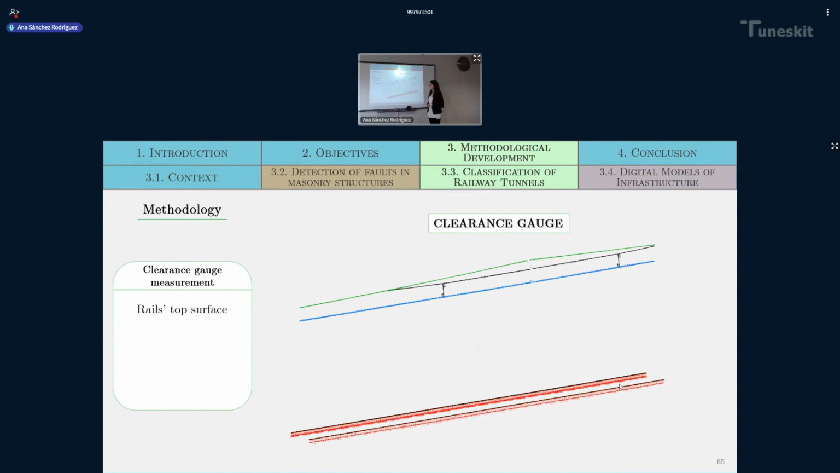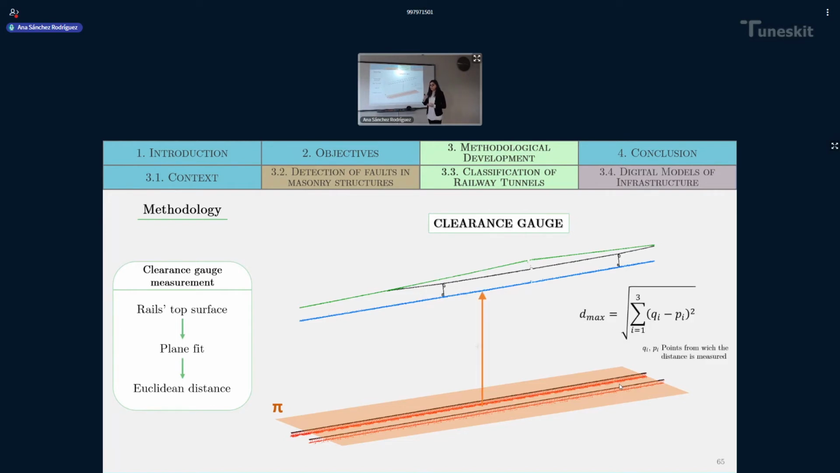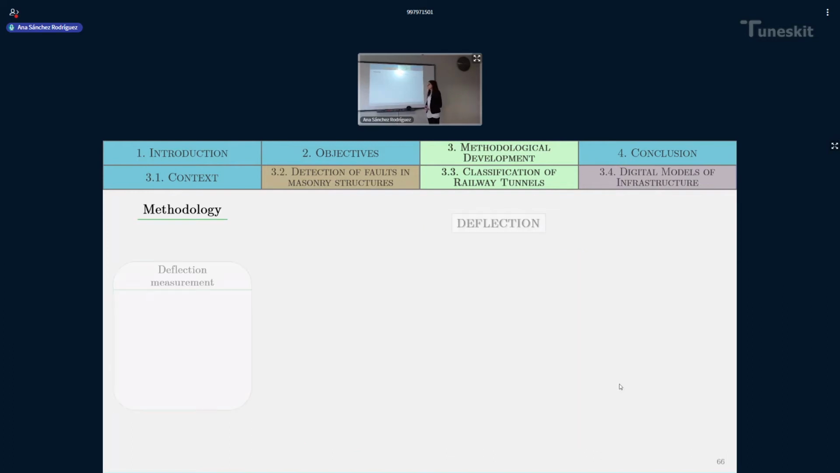Then, once this surface is detected, we fit a plane to those points, and finally, the Euclidean distances from the plane to the contact wire are measured. This is a graphic representation of how I did this.